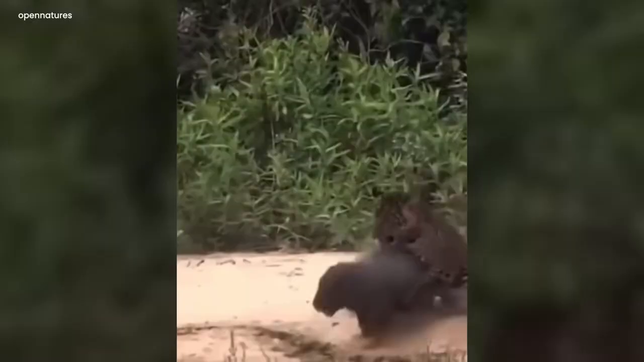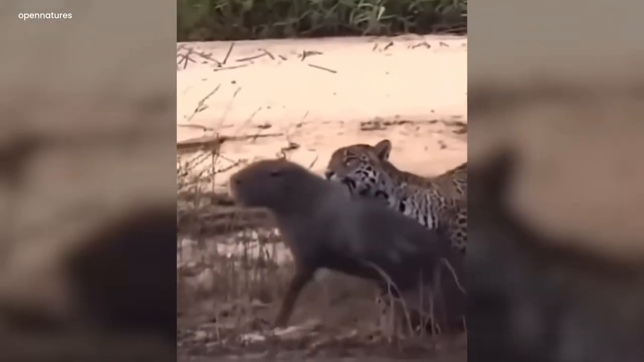The capybara did try to fight off this vicious beast, but in the end, one had to be prey to someone, and it was Leopard's day to feast on this poor creature.